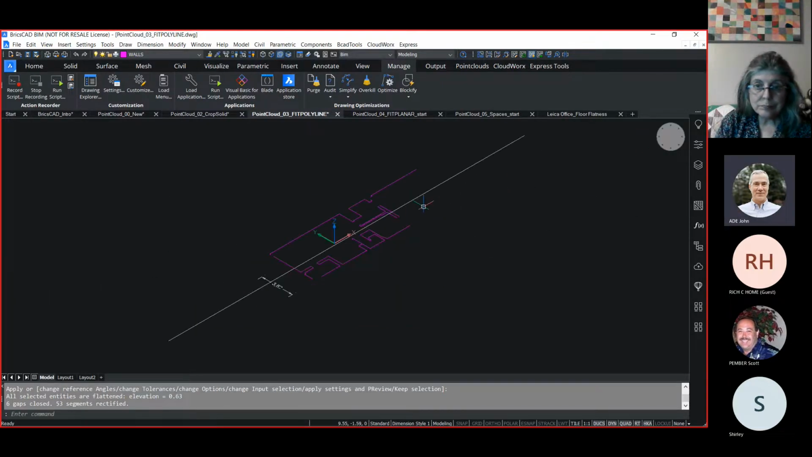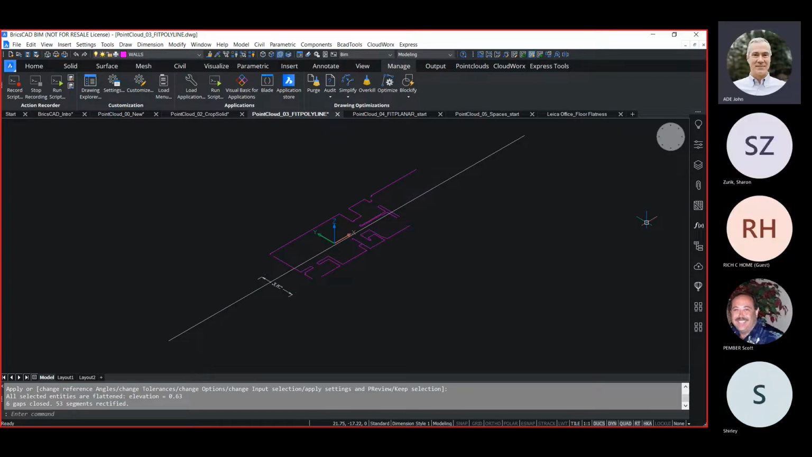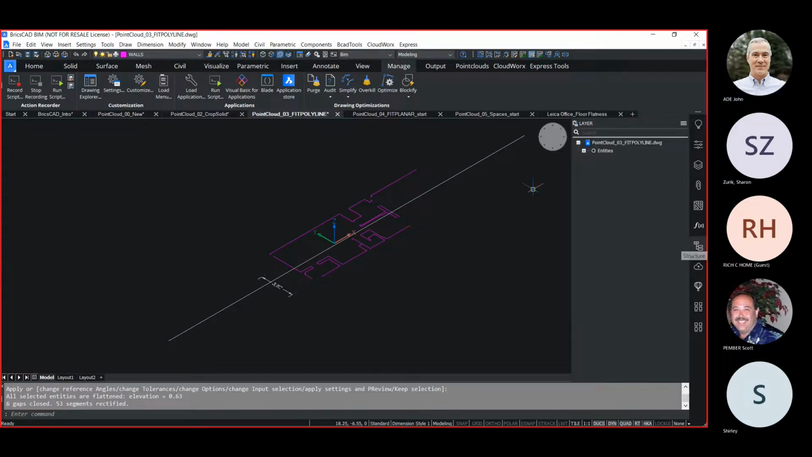Now we're going to look at creating some solid geometry. In Bricscad Pro, you can create 3D geometry from point clouds just using direct modeling tools. So I'm going to remove these lines we created.